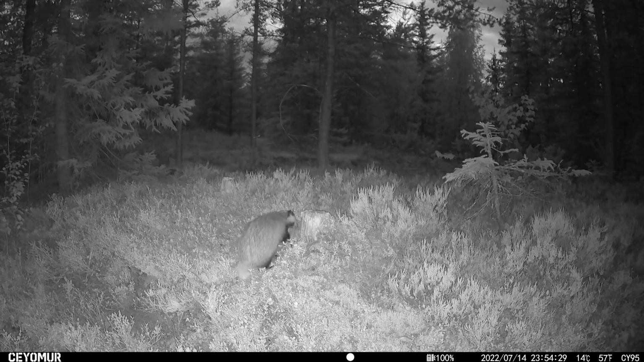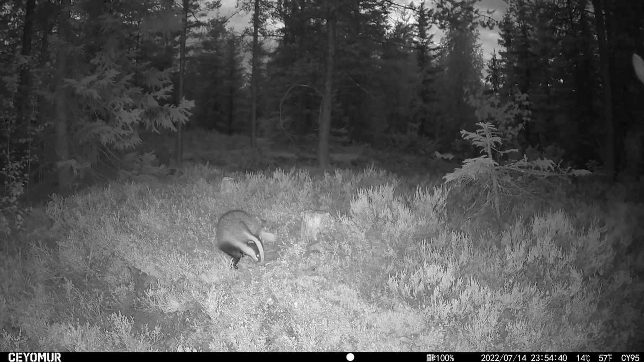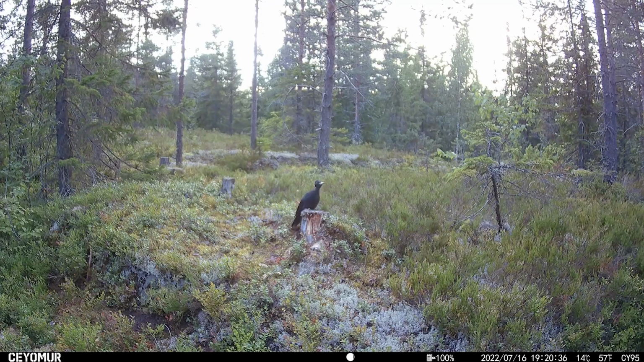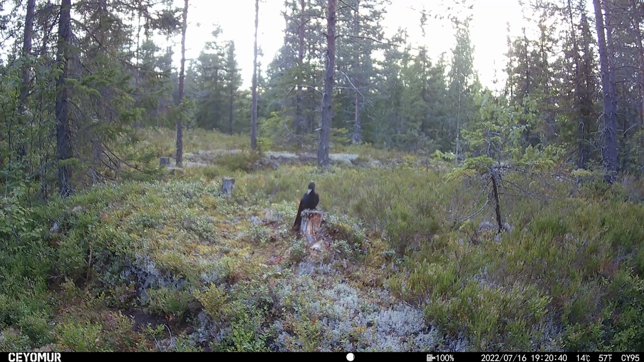So the first customer at the stump seems to be this badger, and it came and had a good sniff around. It doesn't seem to be that bothered about the squirrel. I think it might be more interested in the other food that was on the stump from the previous week. Next we have a black woodpecker. Absolutely fantastic to see. Such a shy and elusive bird a lot of the time.